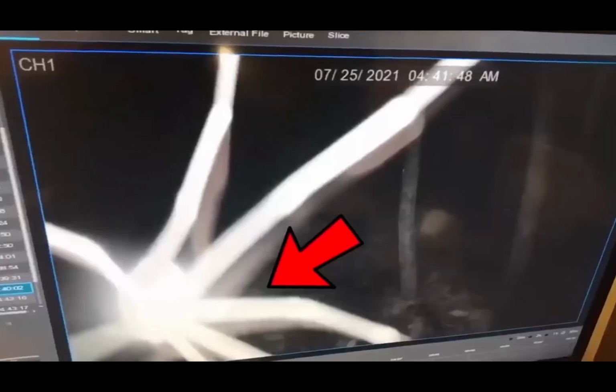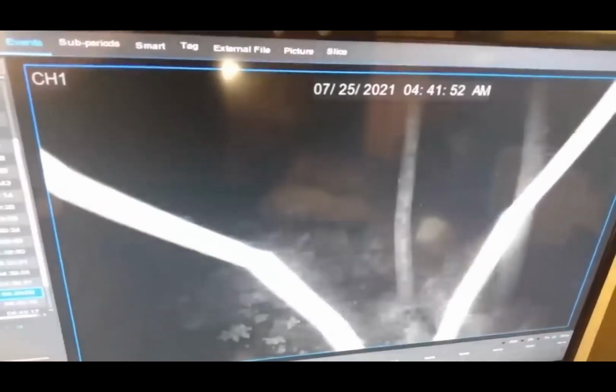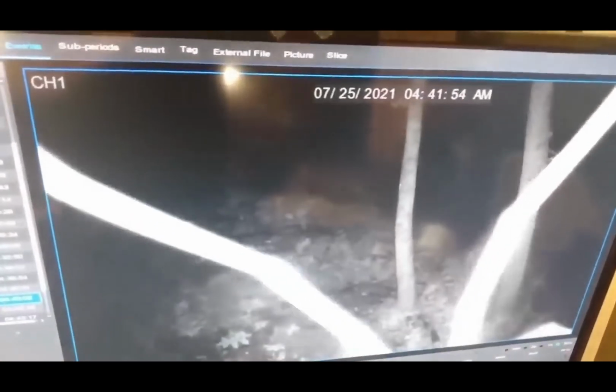Now, was it just a tiny spider looking so big due to being close to the trail cam? Or was it a really massive spider lurking in the depths of the woods? It's up to you what you think, but if you ask me, I'm never going into those woods with such long-legged creatures crawling everywhere.